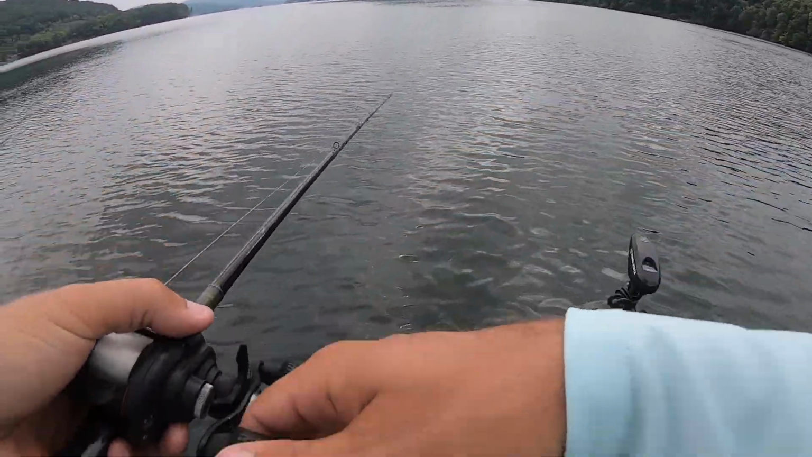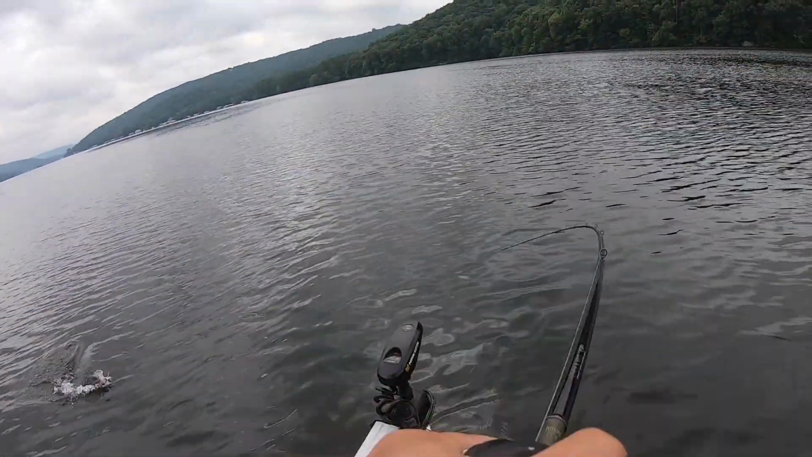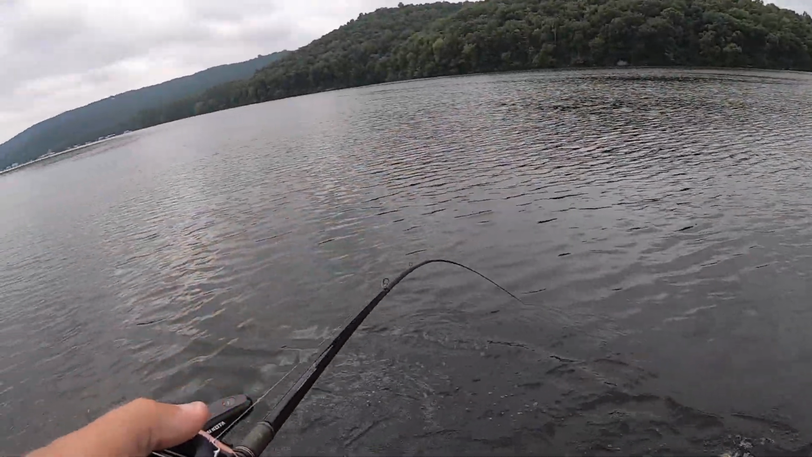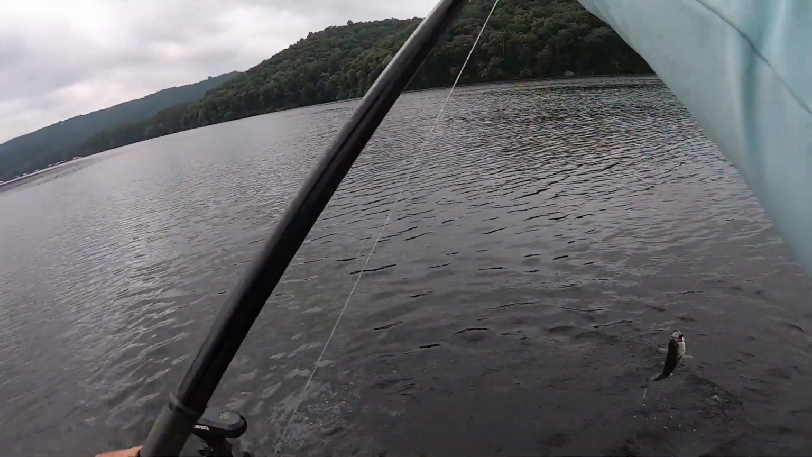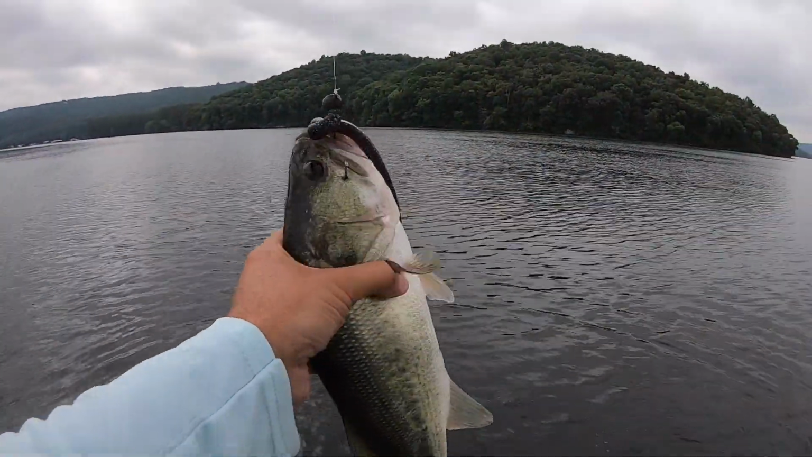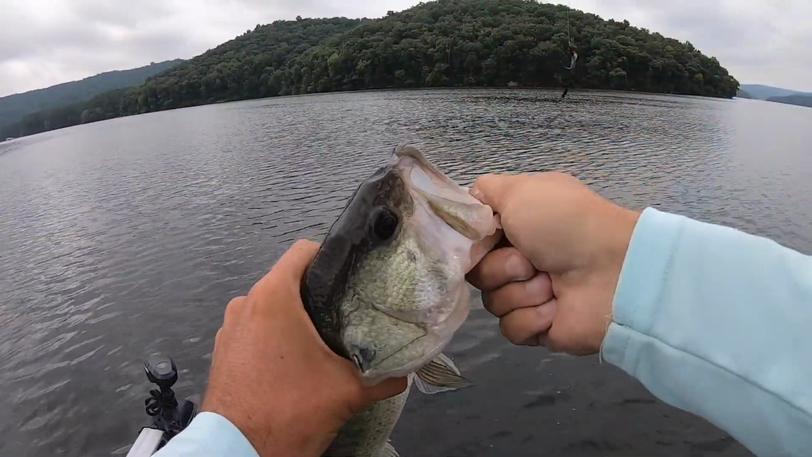There's a bite. I got him. First fish of the day, not a real big fish. Keeper. On the big shaky head.